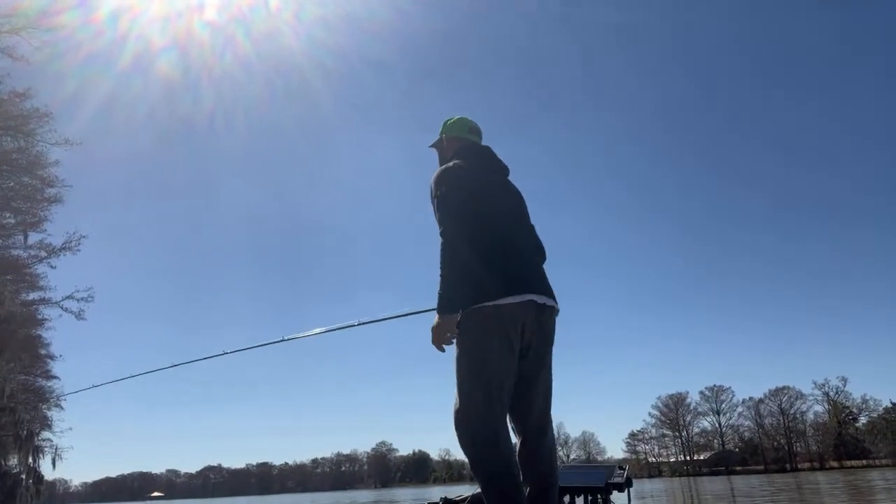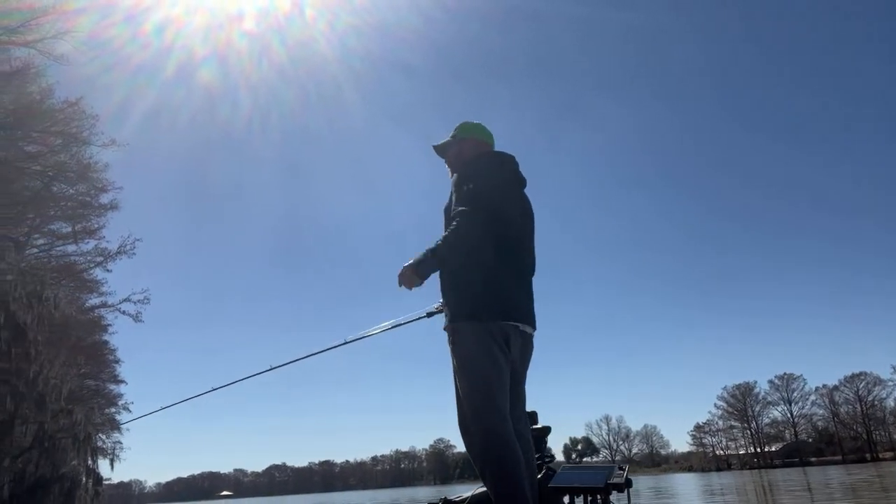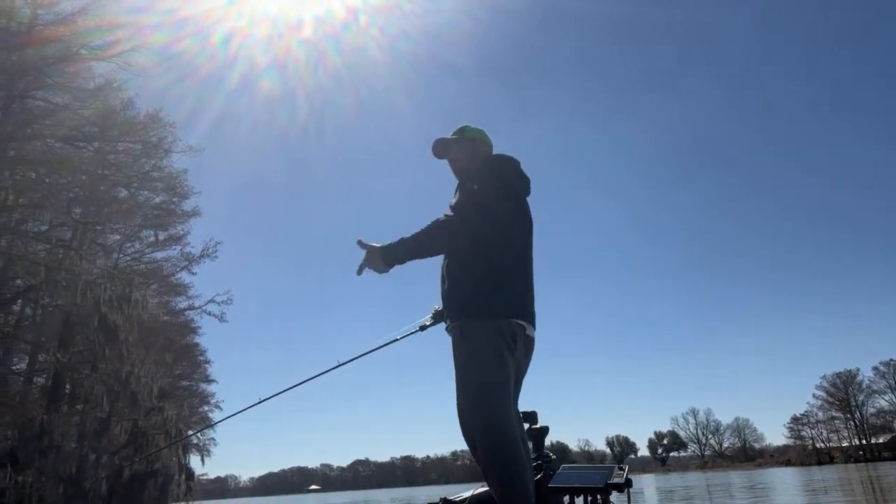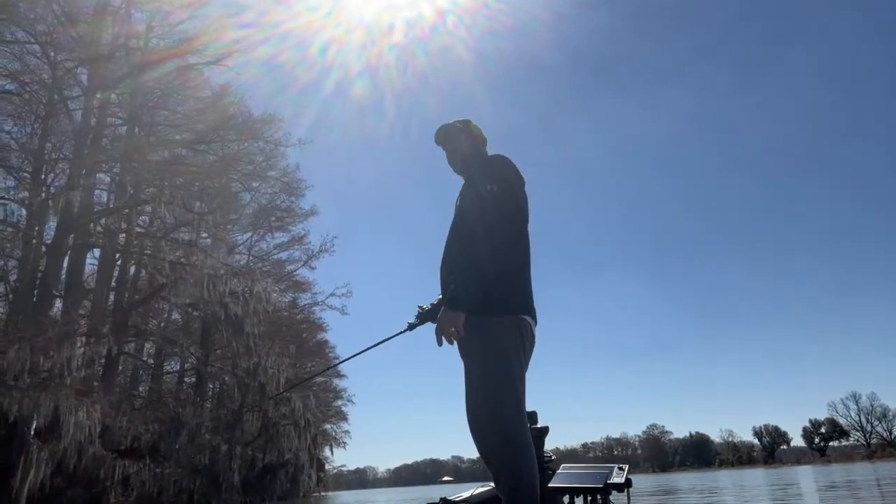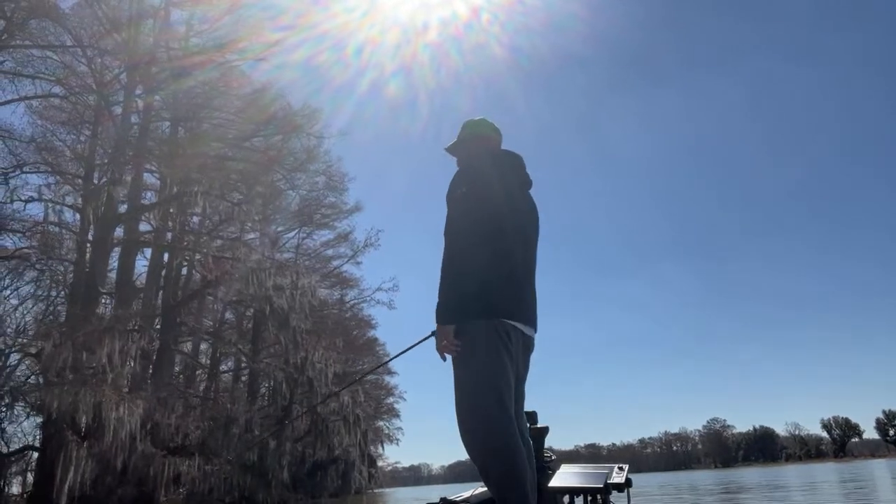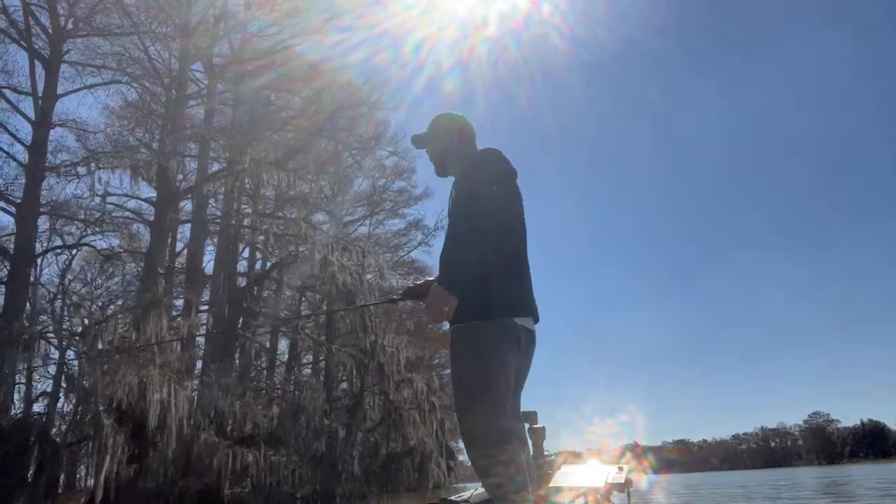I'm gonna keep chunking it. We got about 200 yards more trees here on this side, and I'm gonna keep throwing it, and maybe we'll get into a big one here in one of these stretches of trees, because there are some big ones. I mean, some real big ones in this lake. So we're gonna keep hustling, keep chunking, and if we don't catch them, we just don't catch them.